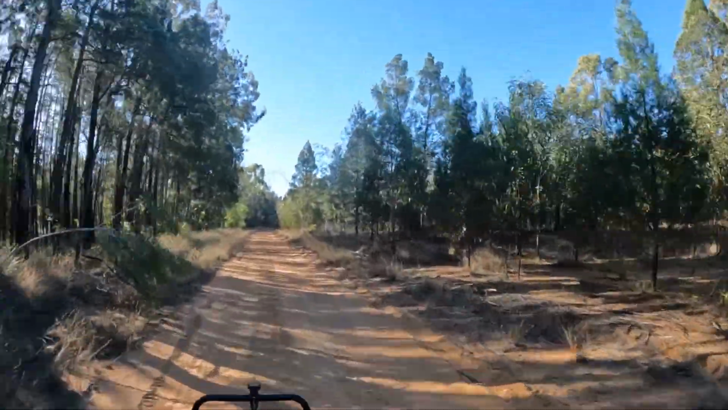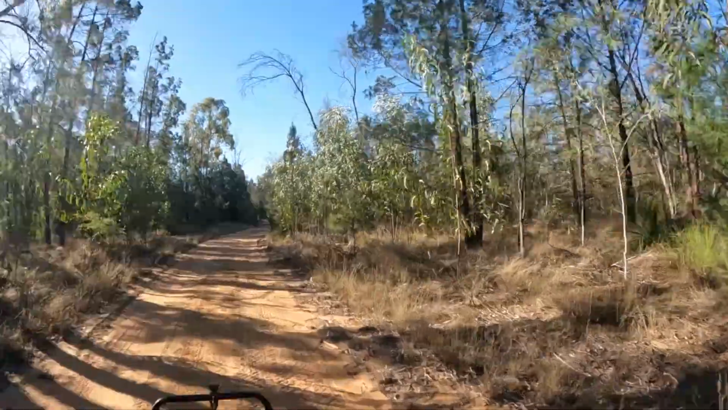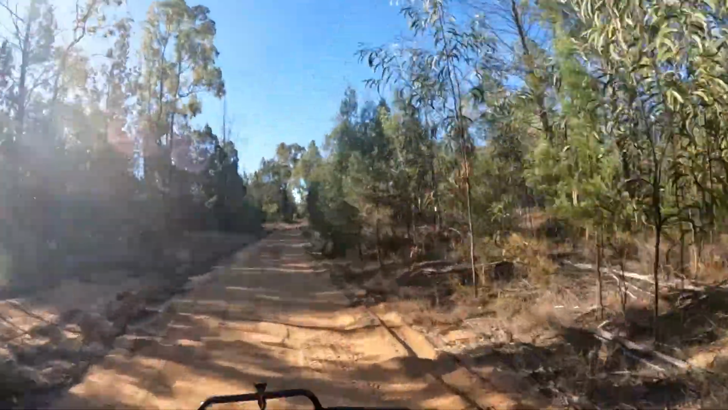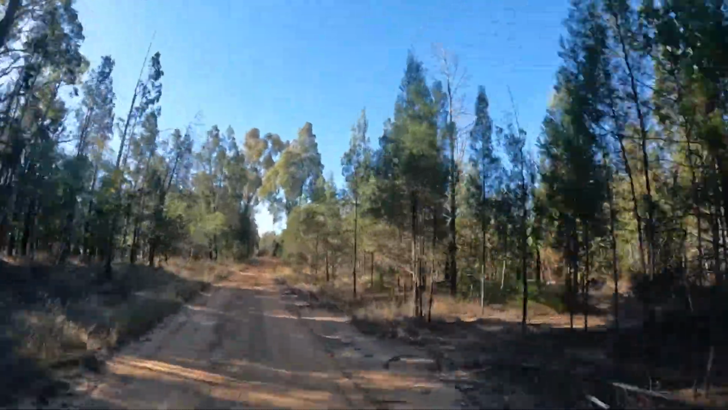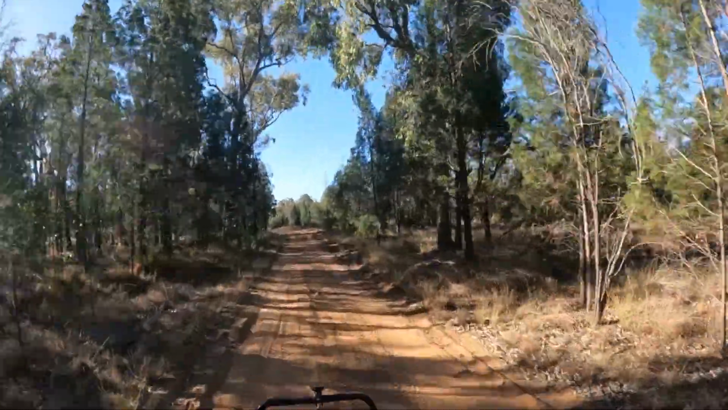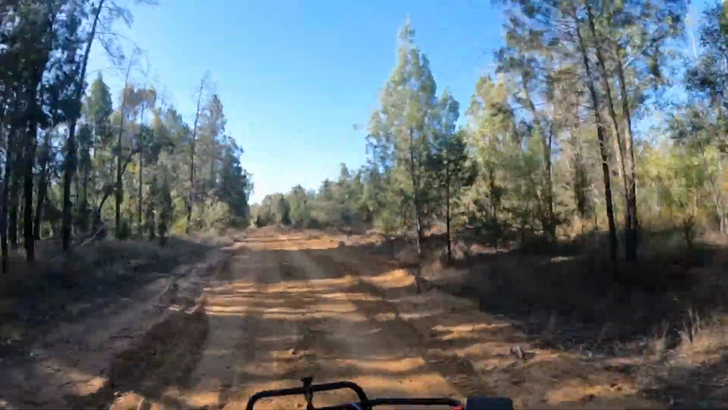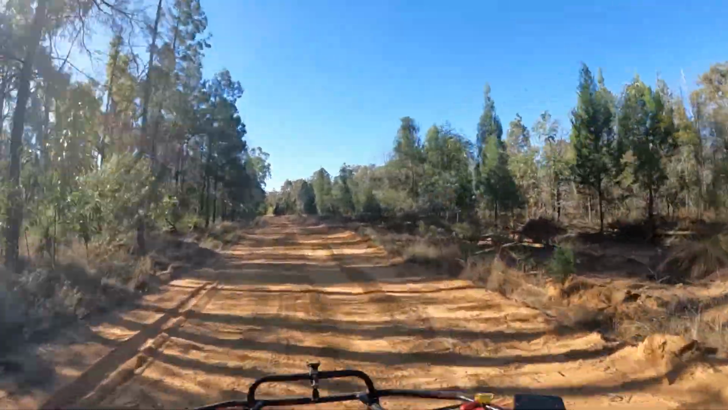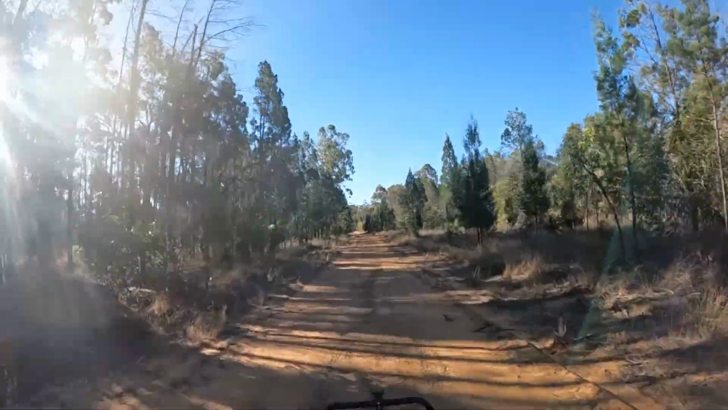Everything I want to do for the place is on the 640. So if you're interested in buying a block of dirt, I don't know what it's worth yet. Somewhere between 250 and 300, I would imagine. It's 320 acres. It's got power, it's got phone.